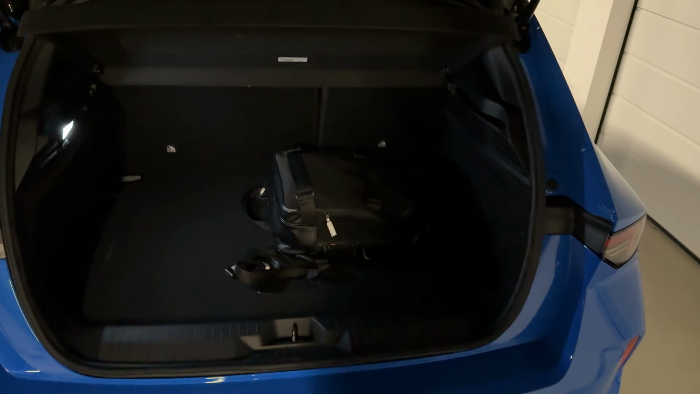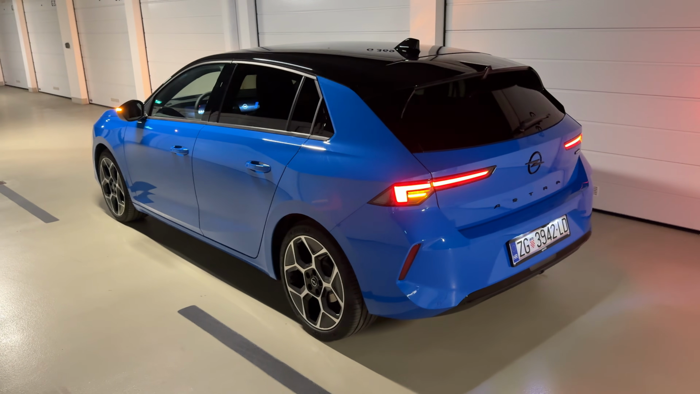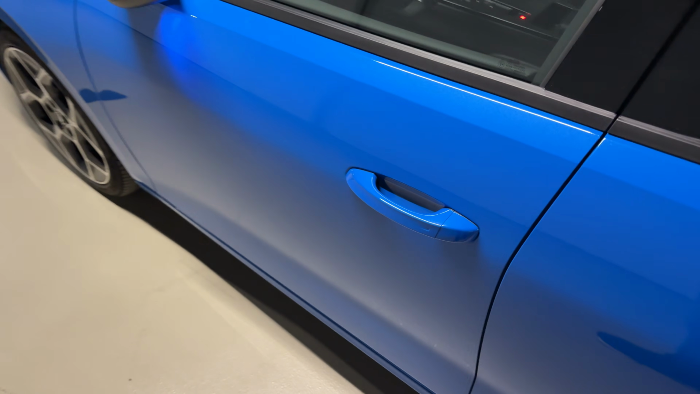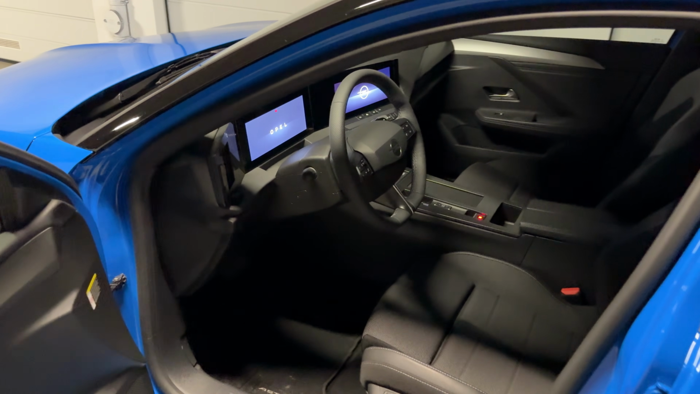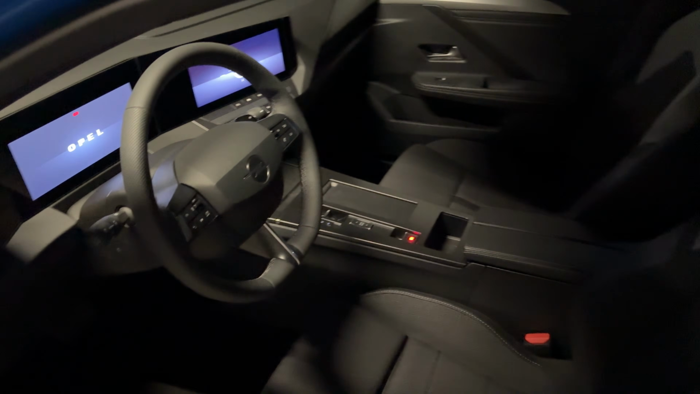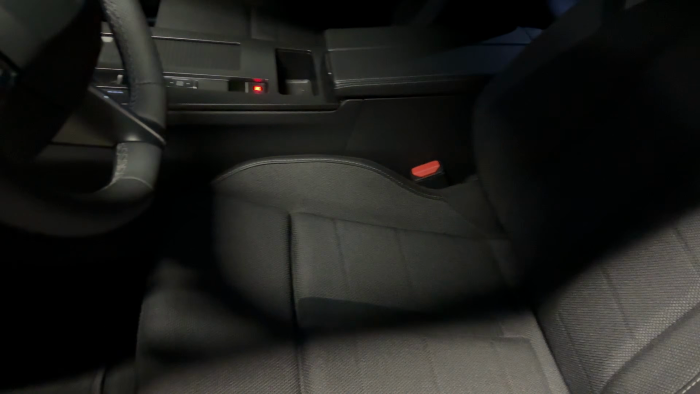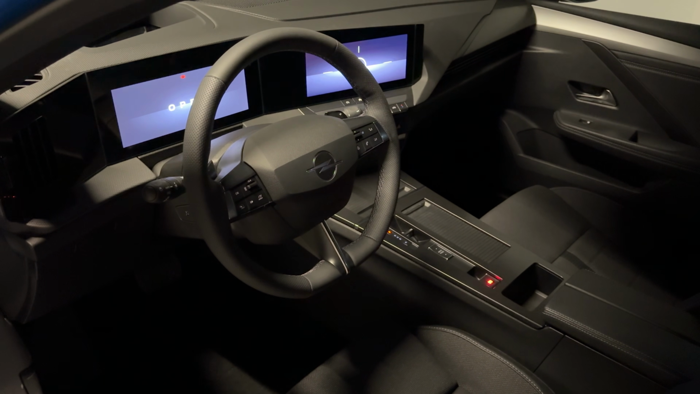There we go. 422 liters. And let's go on a drive. So when you approach it with the key, it unlocks. And this is the interior with the dual screen layout. And I really must compliment those seats. They're very, very comfortable. Now let's see how it looks from driver's point of view.